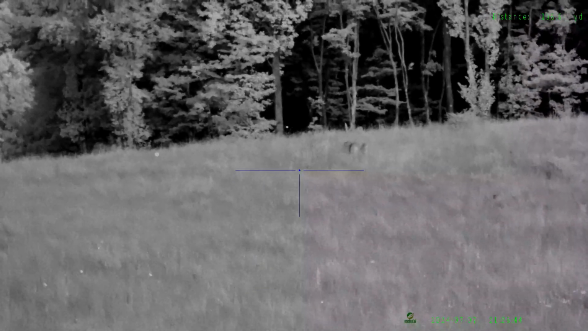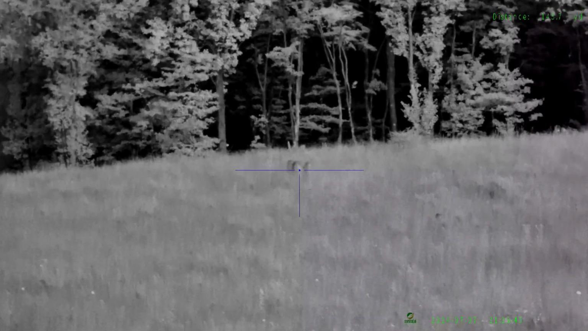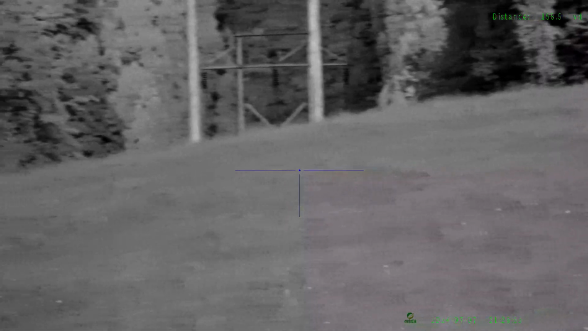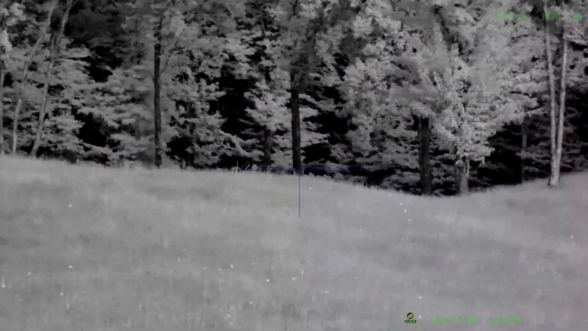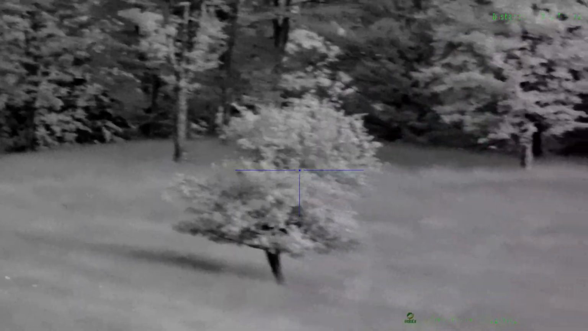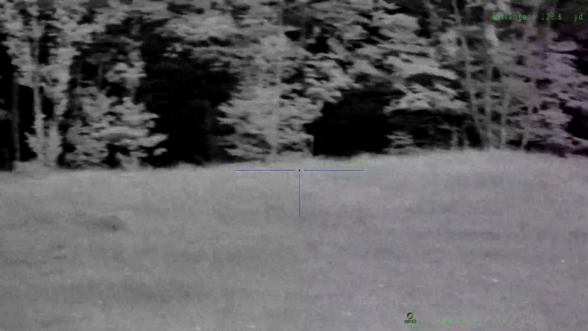What is that target? Gosh, what does that say? 160 yards. I don't think that's a deer. That's a stump or something. Very nice. 300. There's 300 yards. 340 yards to the wood line. Nice. Let's zoom in on that 340 yard wood line.